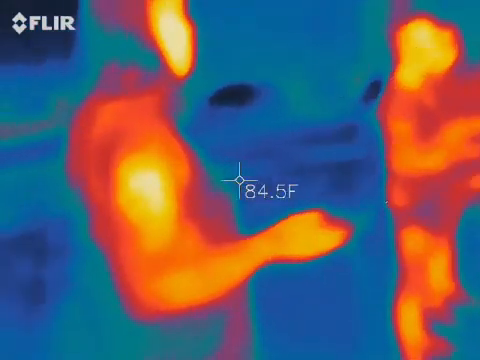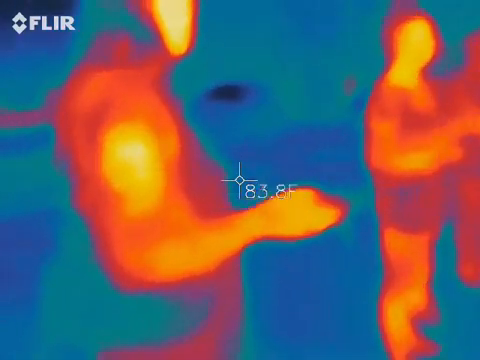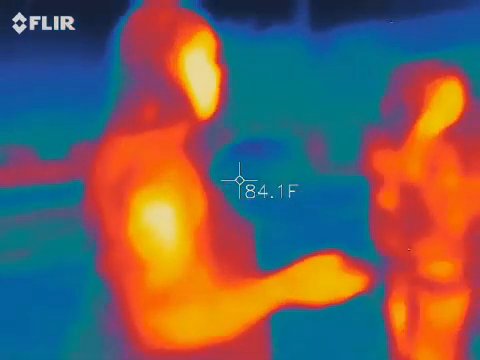So keep in mind, the number you're reading has nothing to do with the motion you're detecting. They're two separate things. So we'll talk more about that as I bounce around everybody.